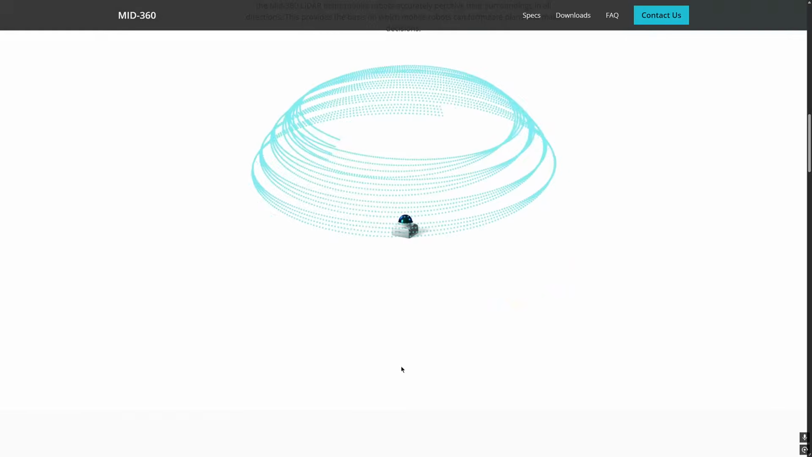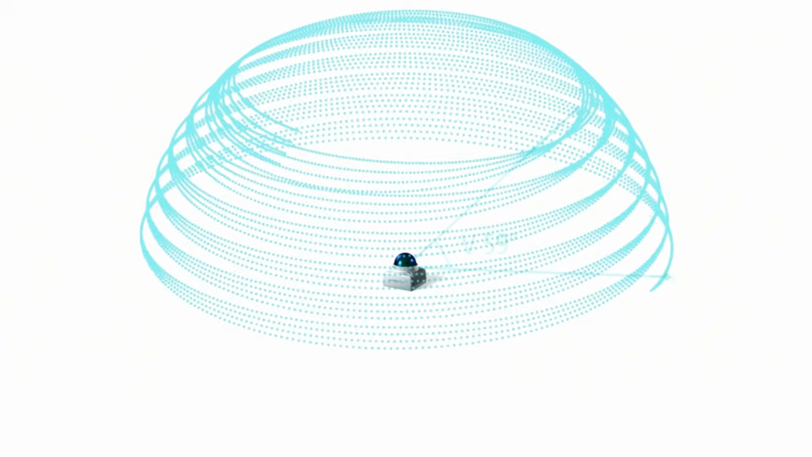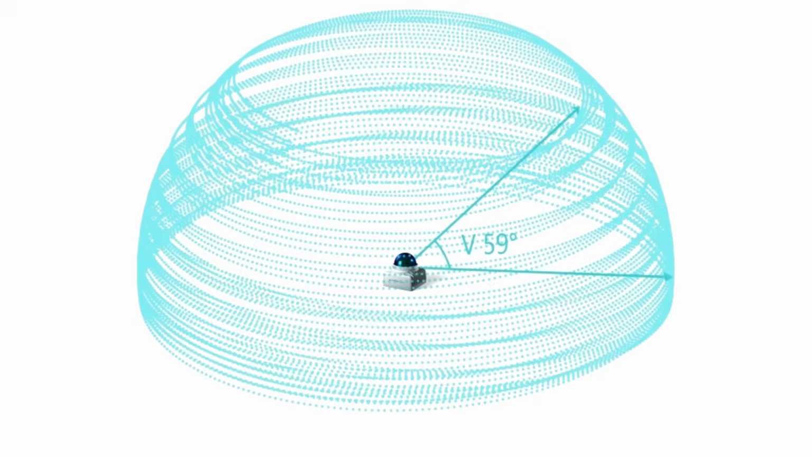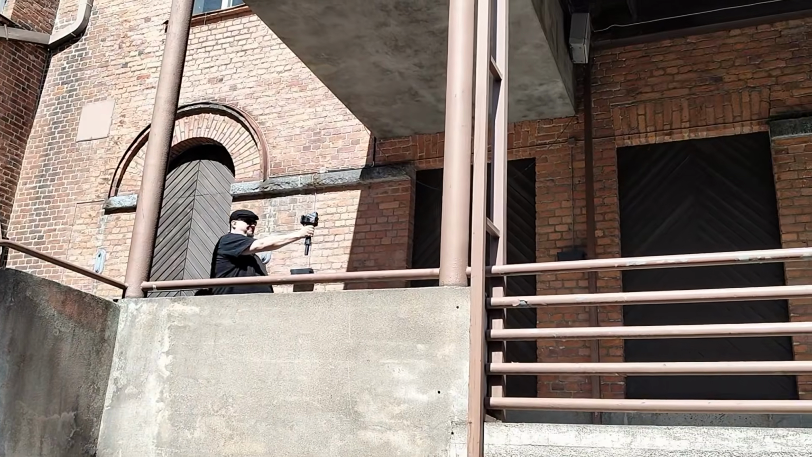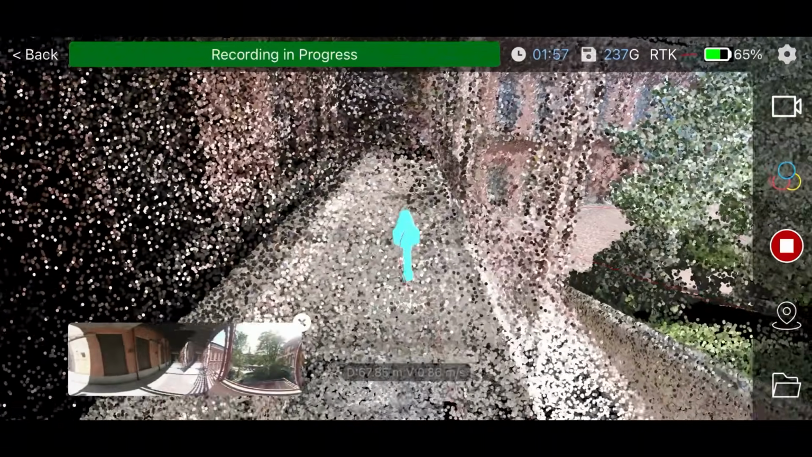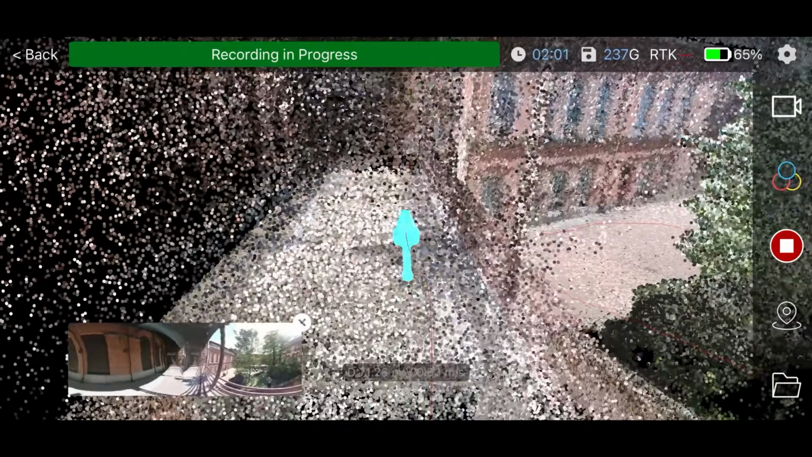The LiDAR scans a full 360 degrees horizontally, but its vertical field of view is approximately 59 degrees. And as I walk through the environment with the scanner, the SLAM system combines these measurements into one continuous 3-dimensional map. It is very interesting to follow the drawing of the point cloud on the smartphone screen in real time as the scan progresses.